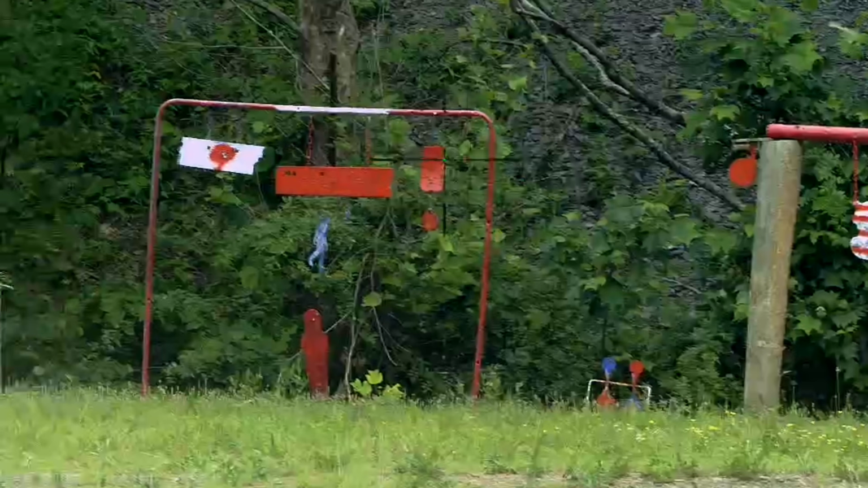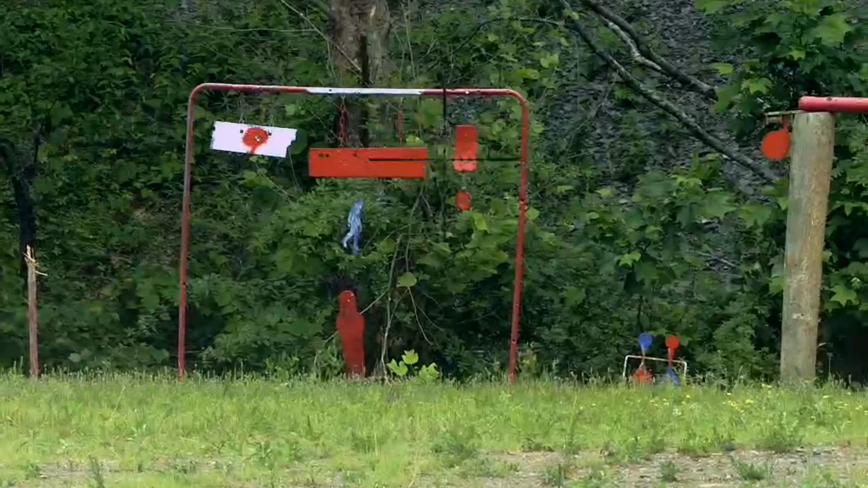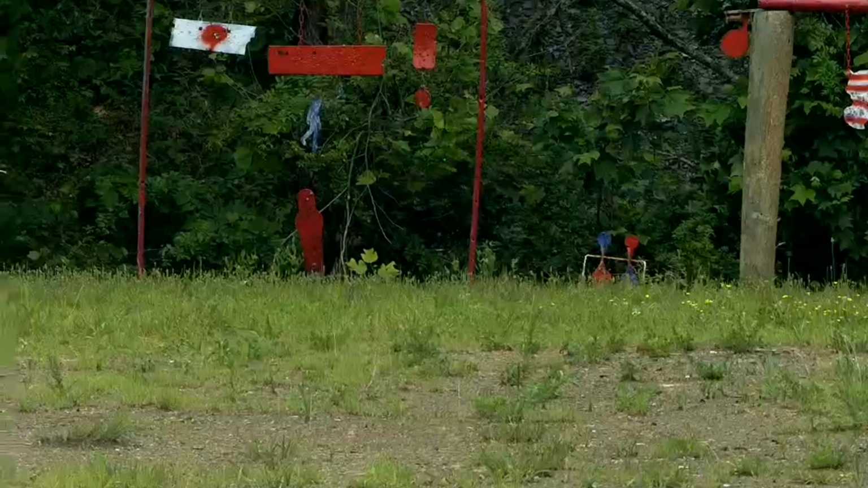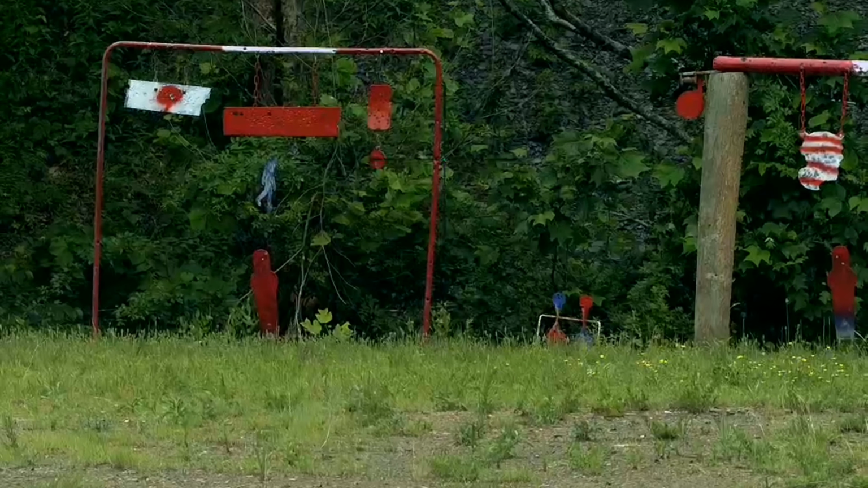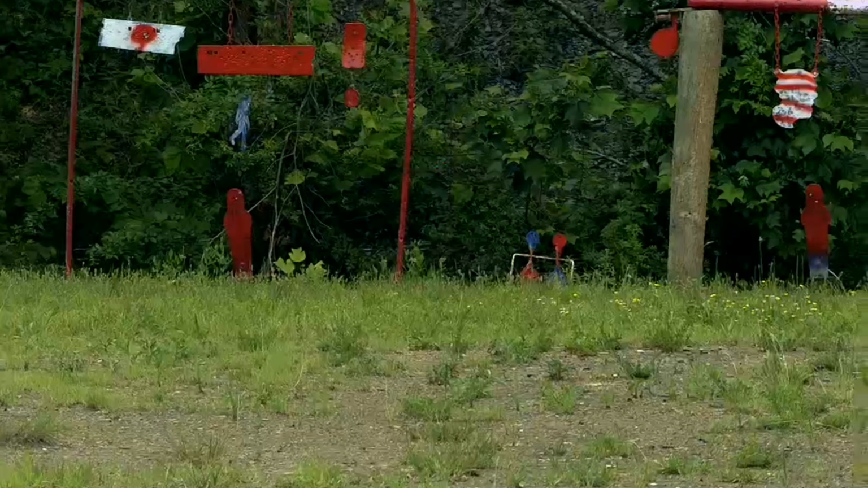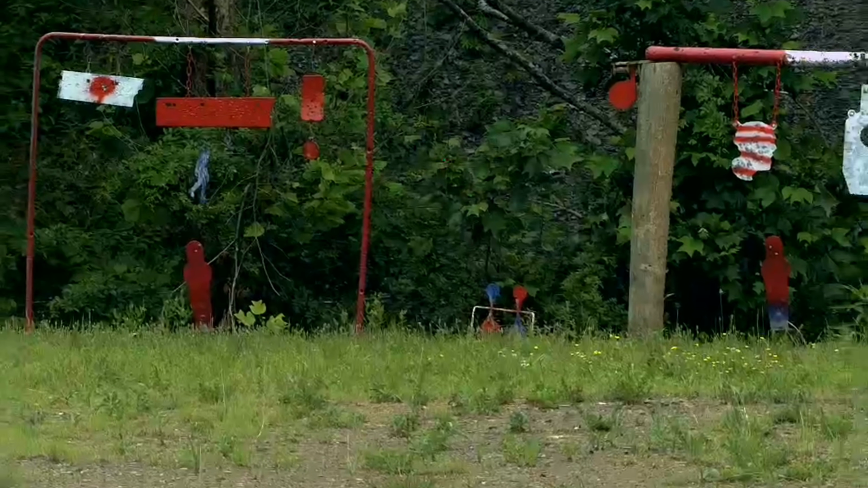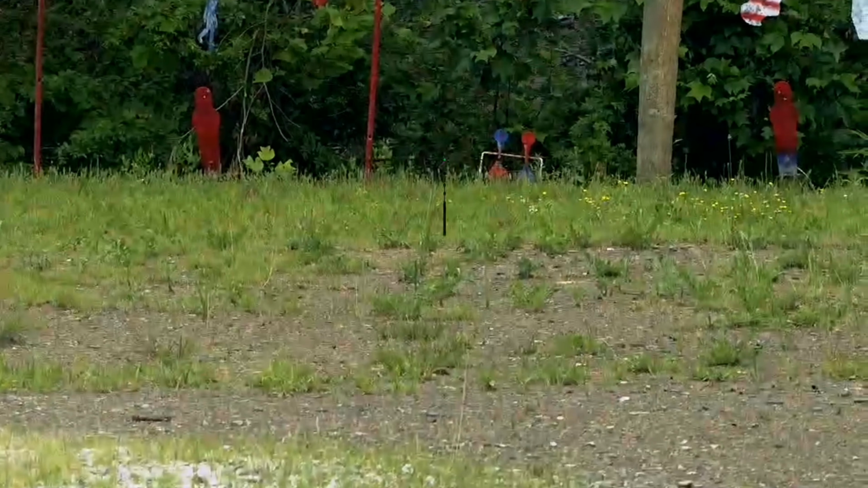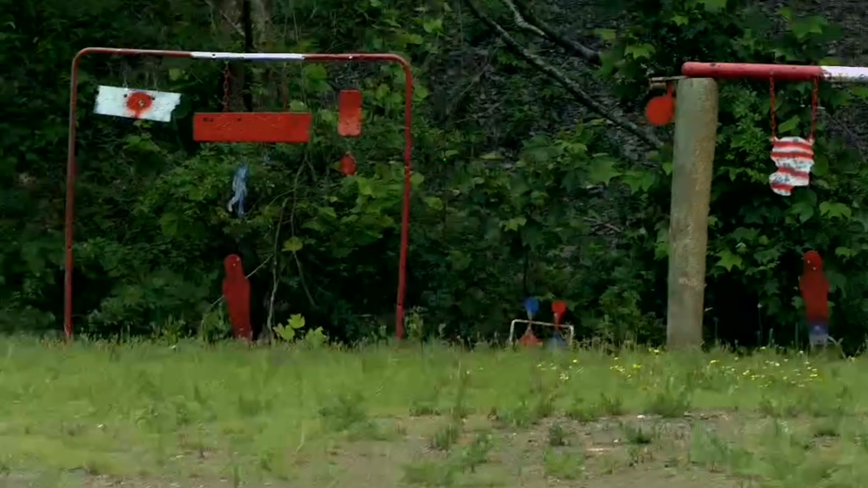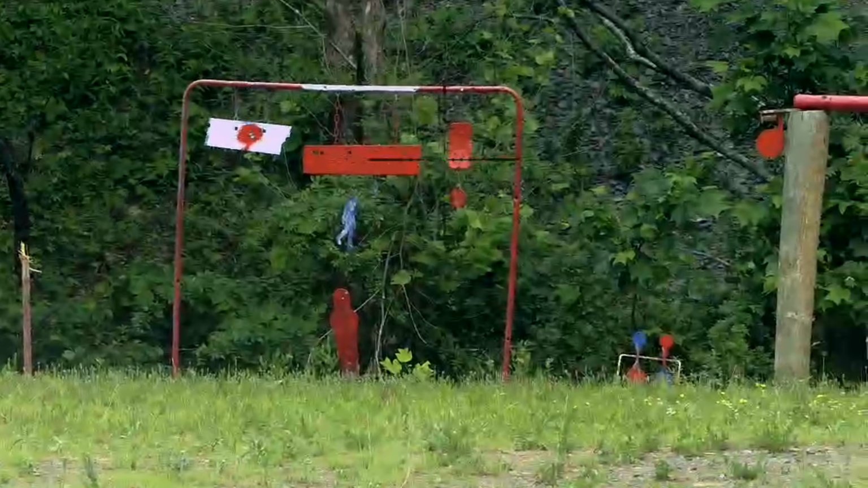Alright guys, we are back. We are also loaded up with a new mag. And just for the reasons of this video, we are shooting Hornady 55 grain full metal jacket. Some of, if not the most accurate bulk 55 grain that you can buy. It is pretty expensive for normal bulk 55 grain, but it is pretty decently accurate. Let's go ahead and take our time and see what we can do.